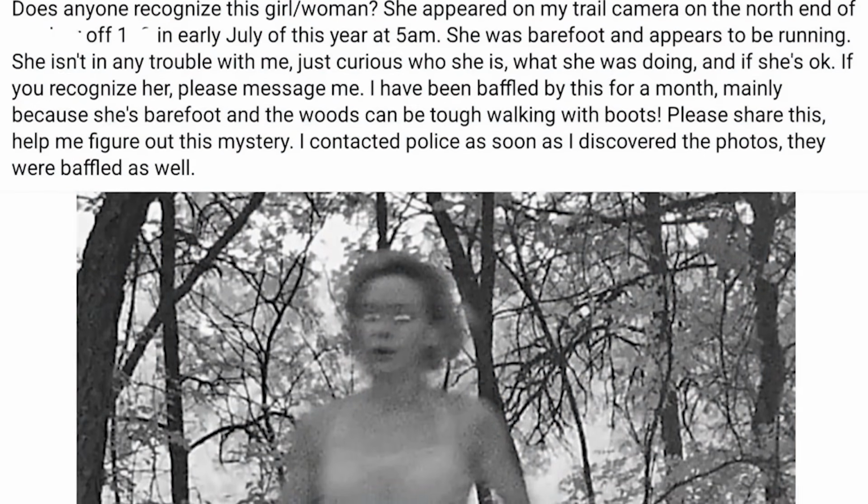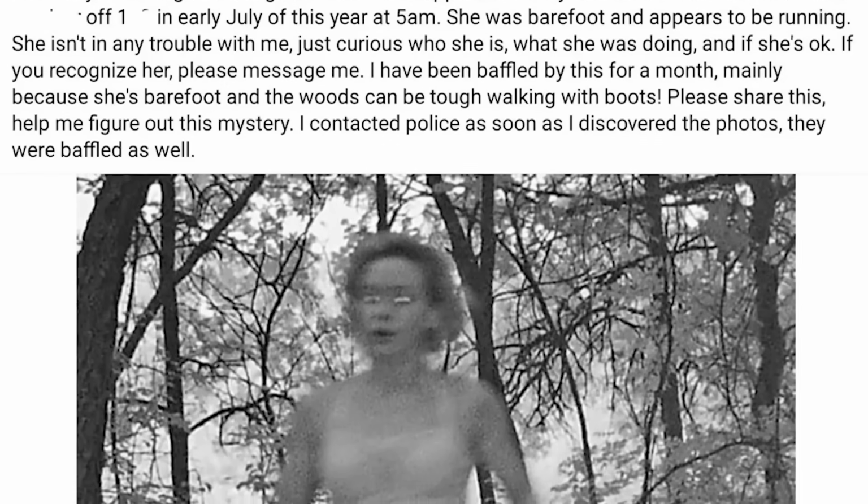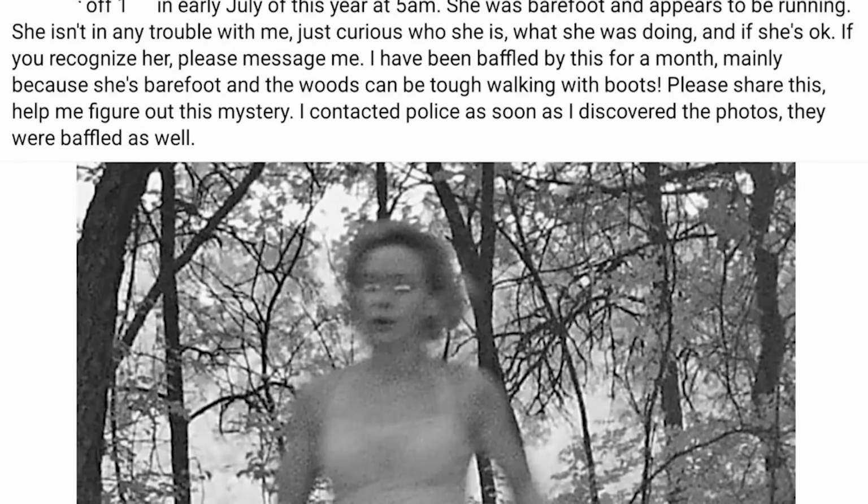She appeared on my trail camera in July of this year at 5 a.m. She was barefoot and appears to be running. She isn't in any trouble with me, just curious who she is, what she was doing, and if she's okay. If you recognize her, please message me. I've been baffled by this for a month, mainly because the woods can be tough walking with boots. I contacted police as soon as I discovered the photos. They were baffled as well."